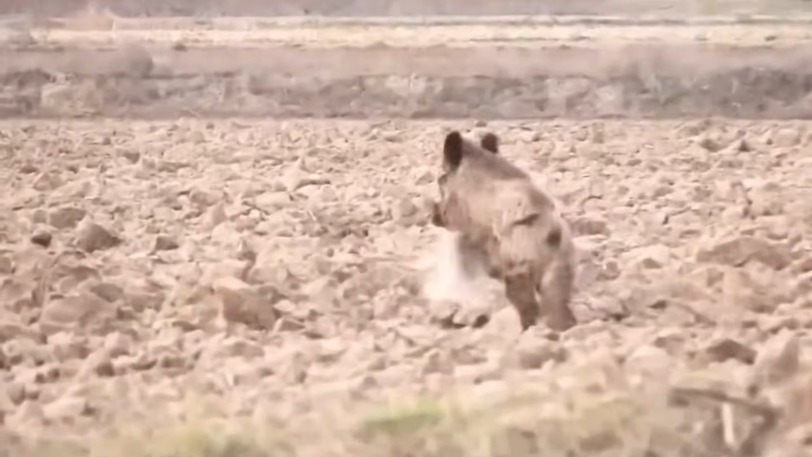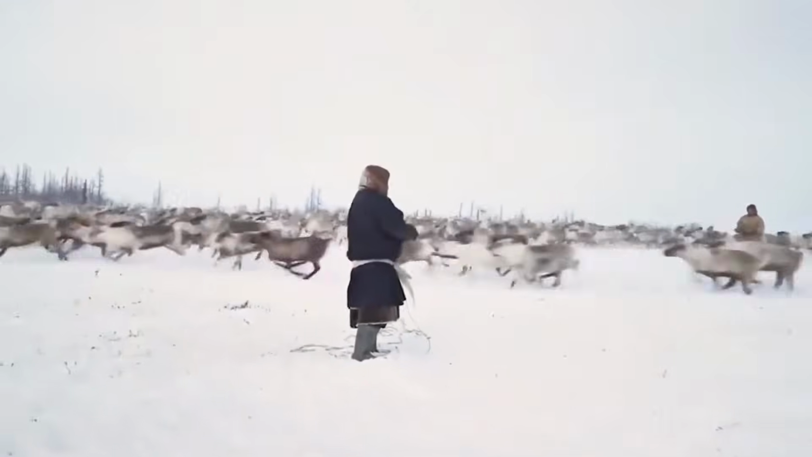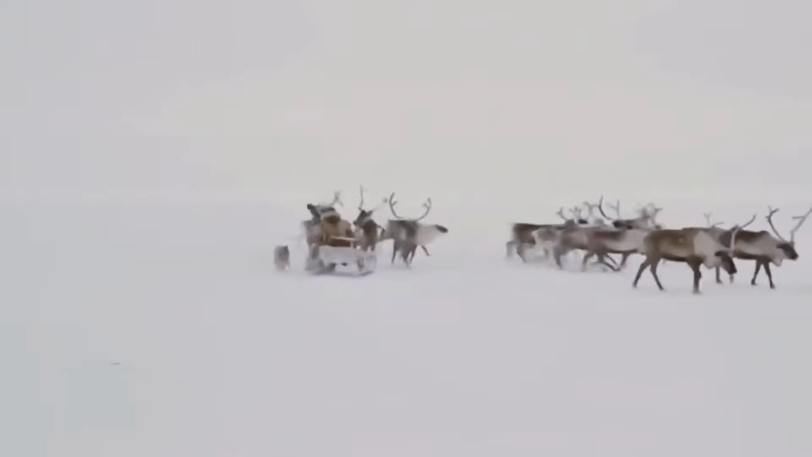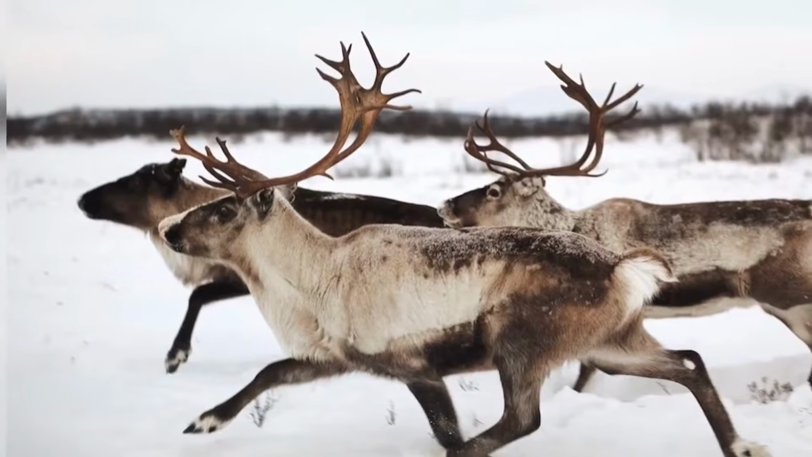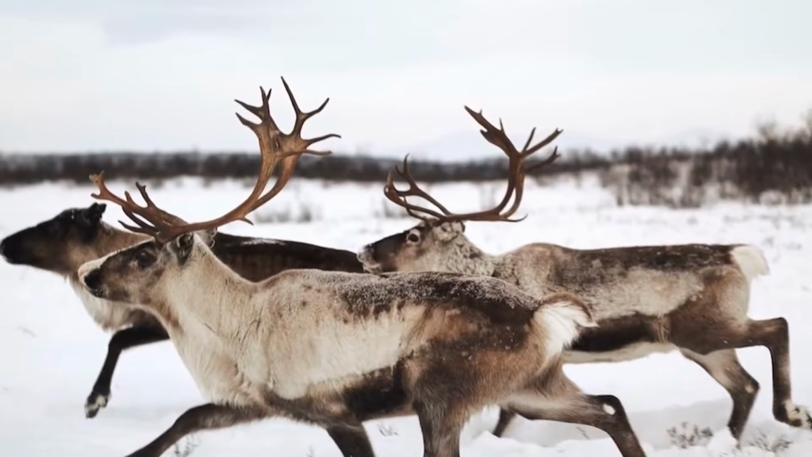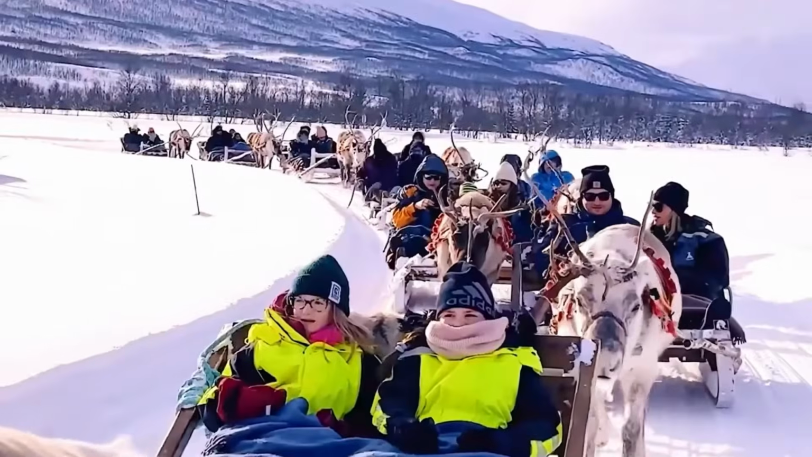Another unit infiltrated thick brush, downing a large boar silently.